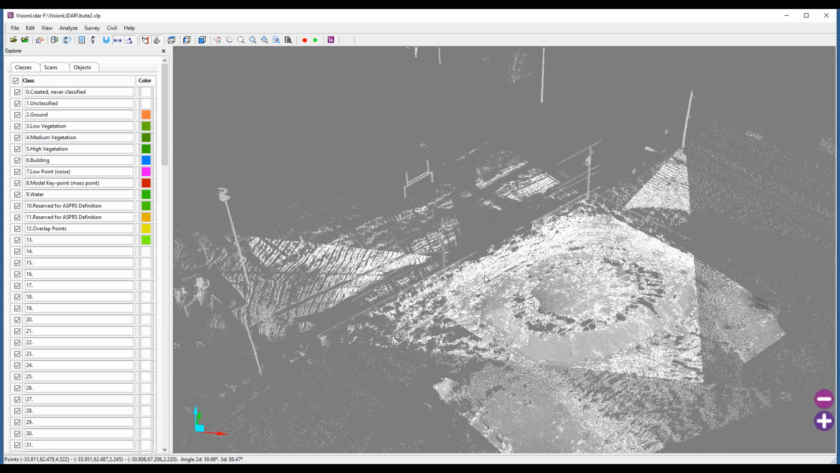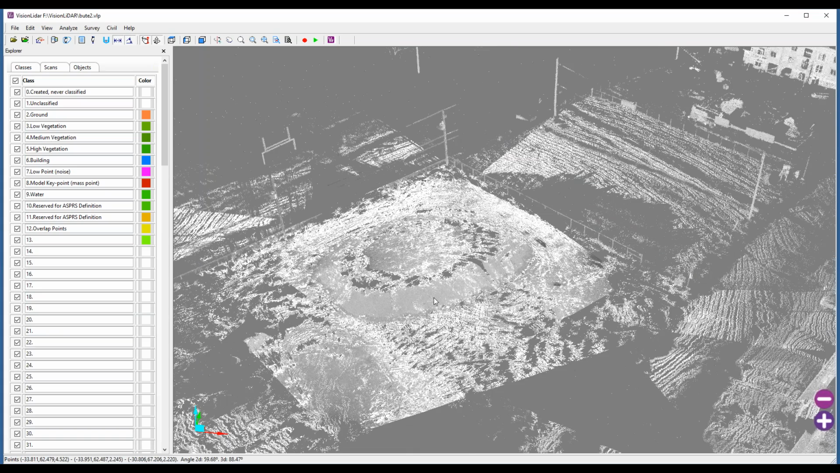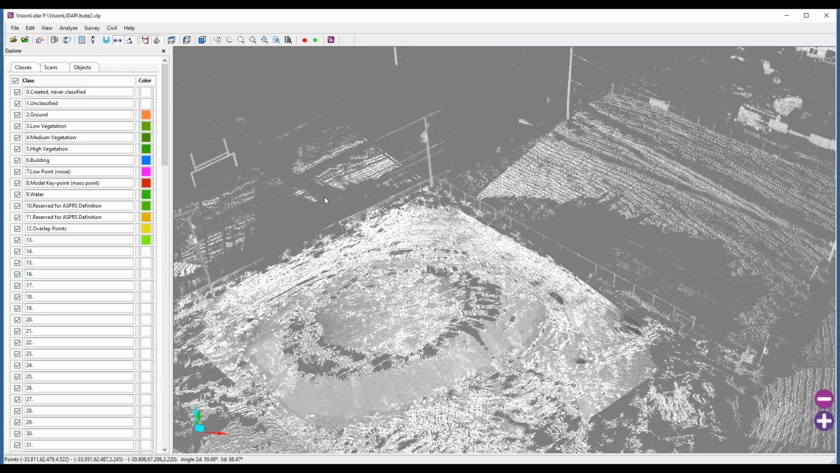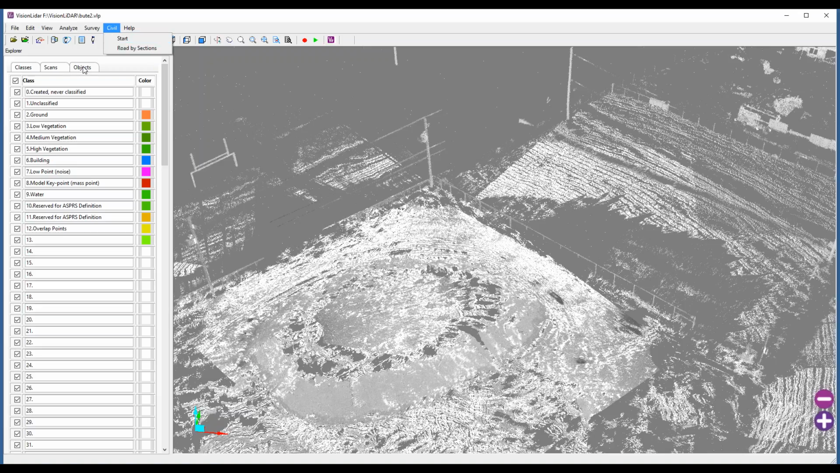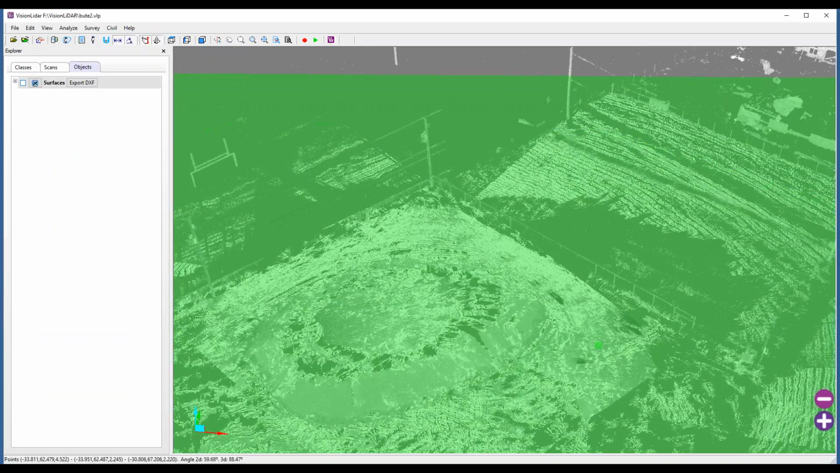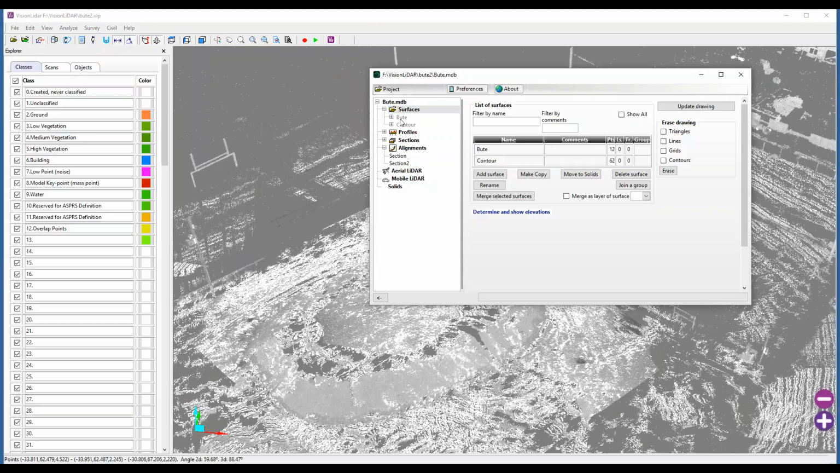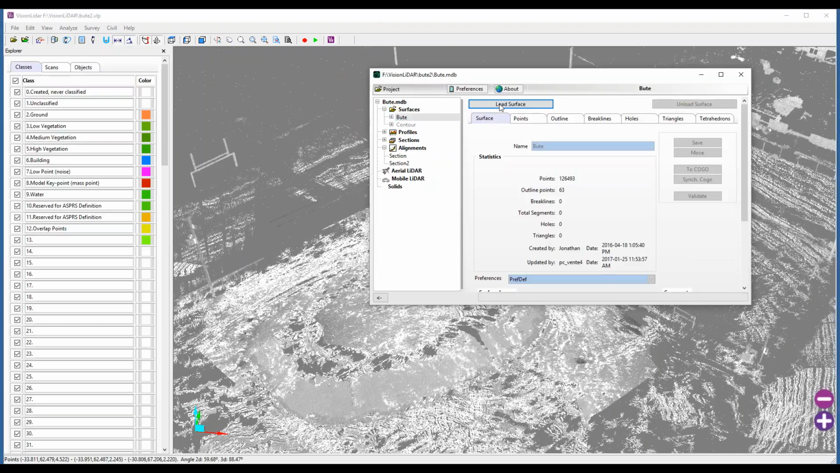But moving along here, we can see that there's, for instance, a stockpile. So by detecting my ground, as we saw a bit earlier, I can send that information that I've detected. So I've detected a surface here. I can send that to my civil module here, which is included with VisionLiDAR. So here I'm loading my surface.